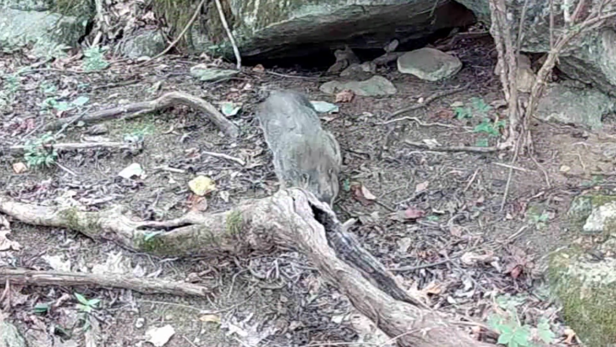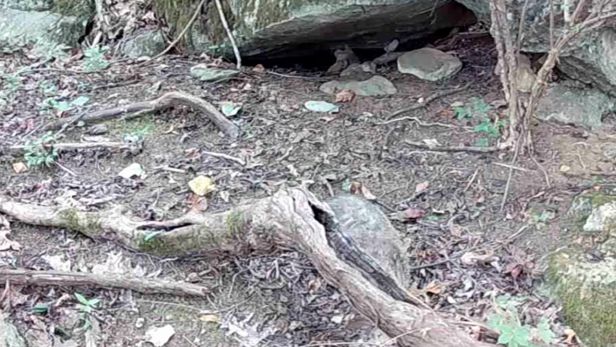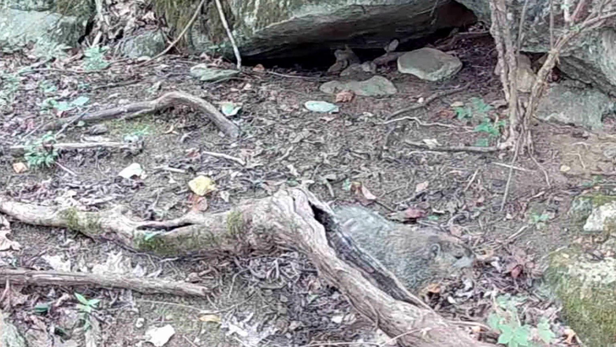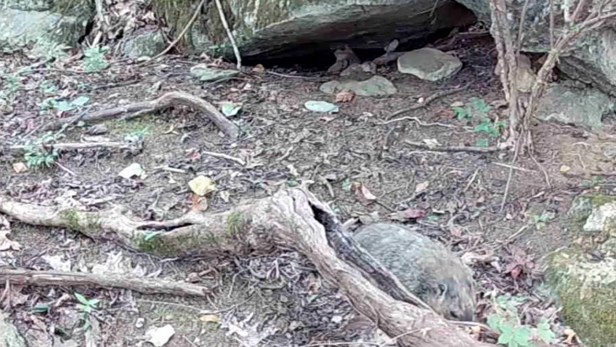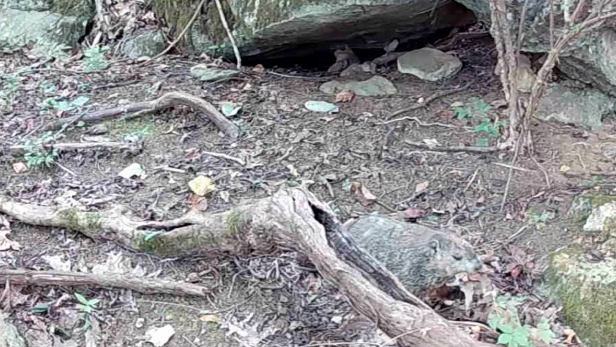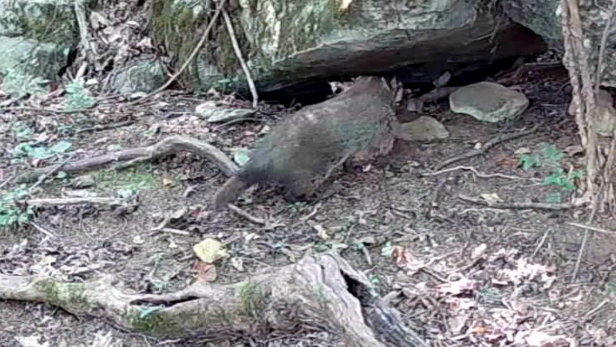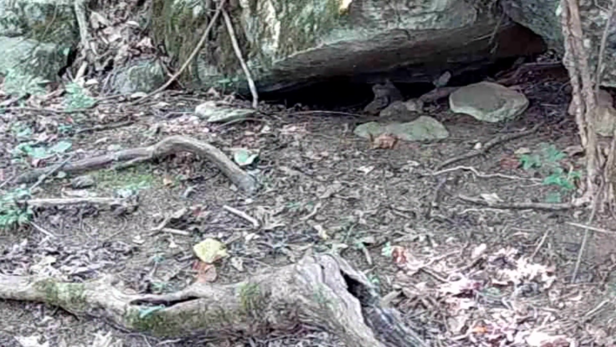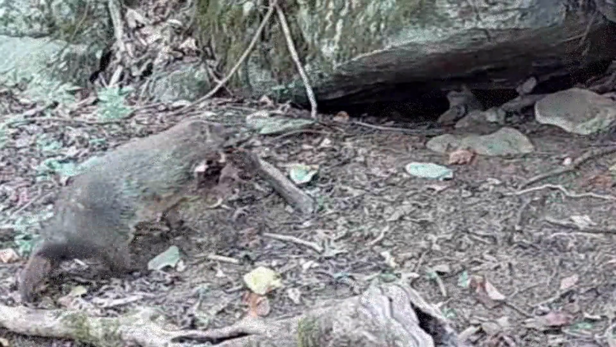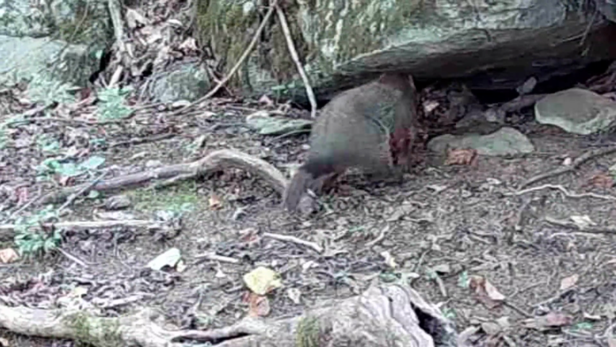And up the rock, I'm pretty sure old Diane has come home to Dirty Dan. 'Cause one of them's bigger than the other. And they're working on fixing the house back up, I guess. Gathering up leaves. They're working hard at it. I guess Dirty Dan don't like working much, but he's doing it too. Carrying them leaves in there.